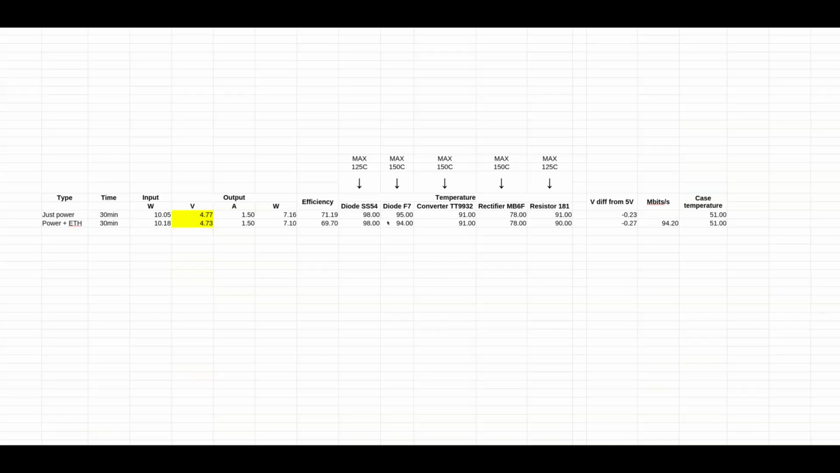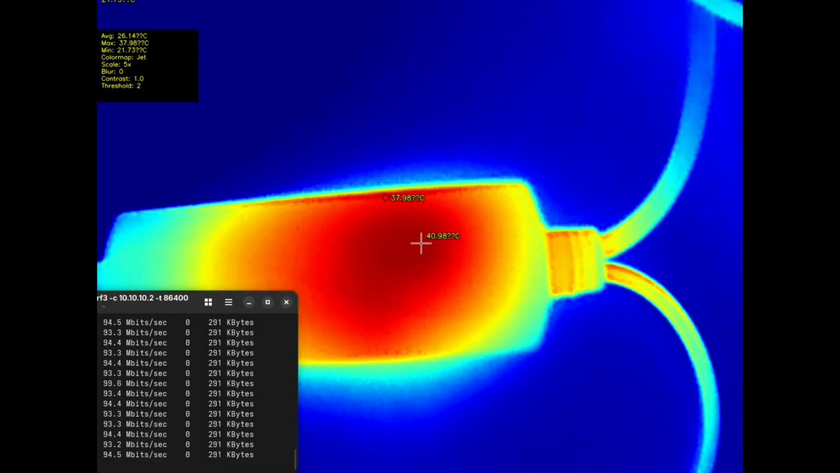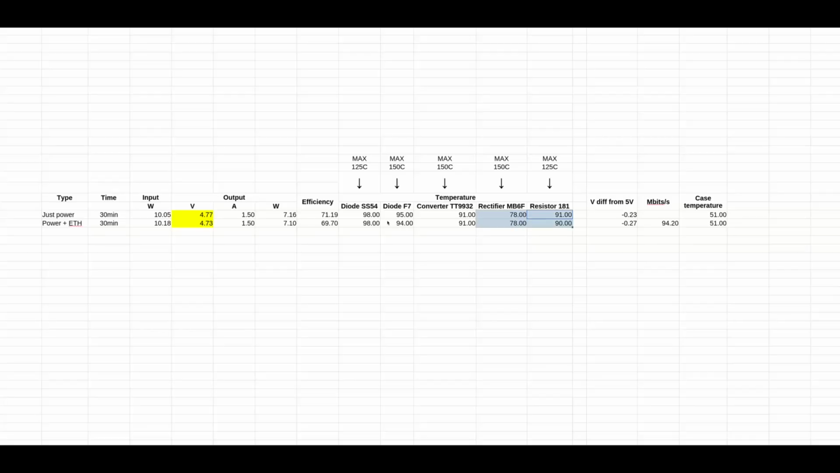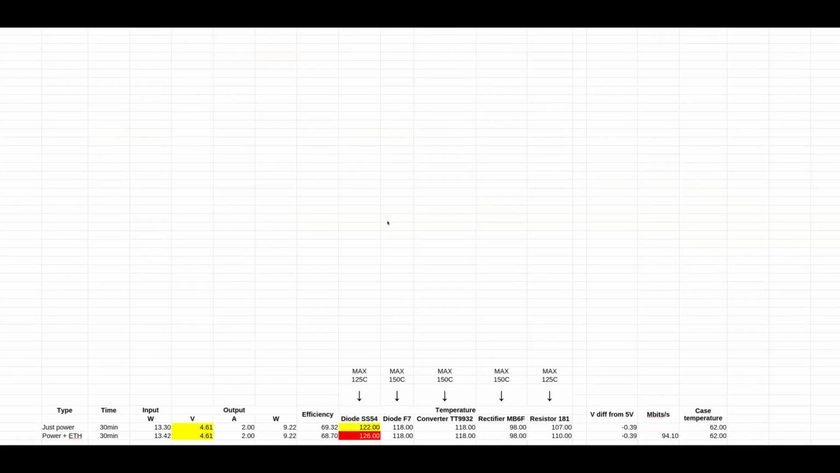On 1.5 amps, the voltage drop, you can still work with it, but it depends on what you hook up to. The efficiency is still around 70. The temperatures almost hit 100. Almost all of them except the rectifier are in the 90s. The speed is good. The case temperature is now at 51. So it depends where you put the case, or whether it has some airflow or it doesn't. But 1.5 amp could be possible with this.